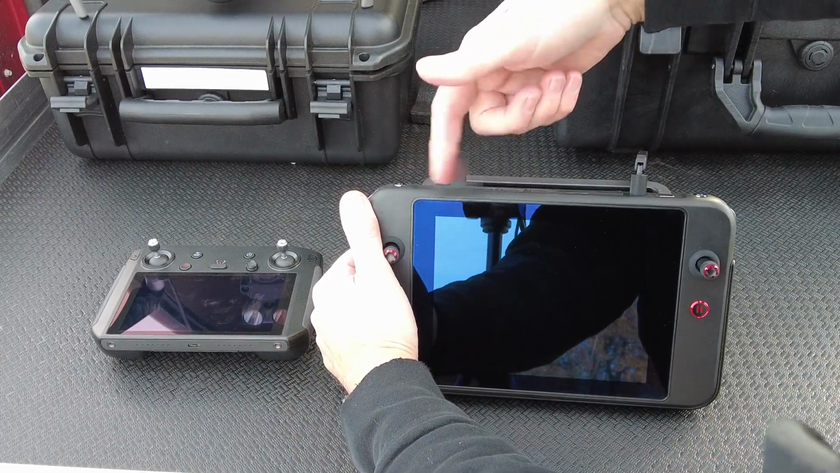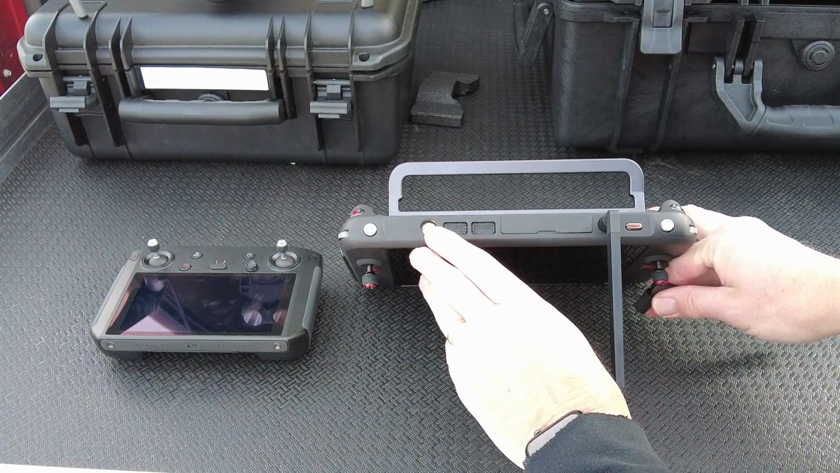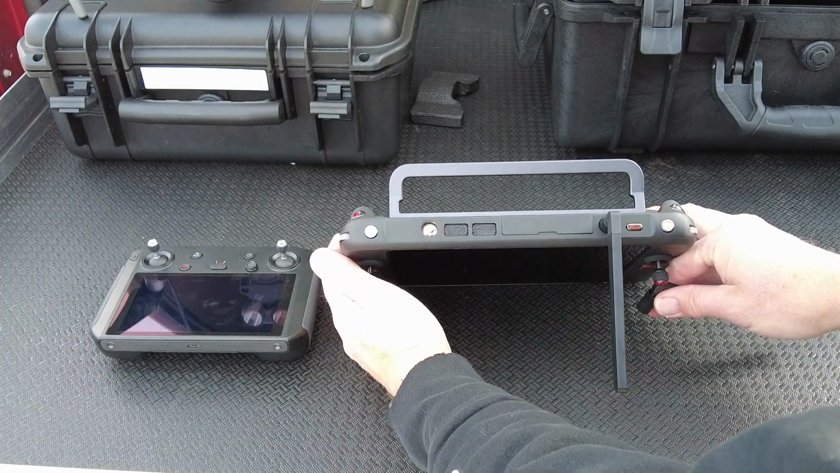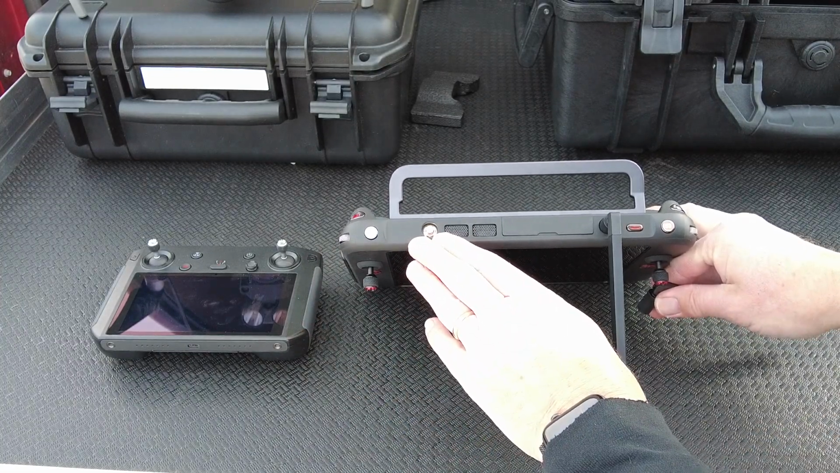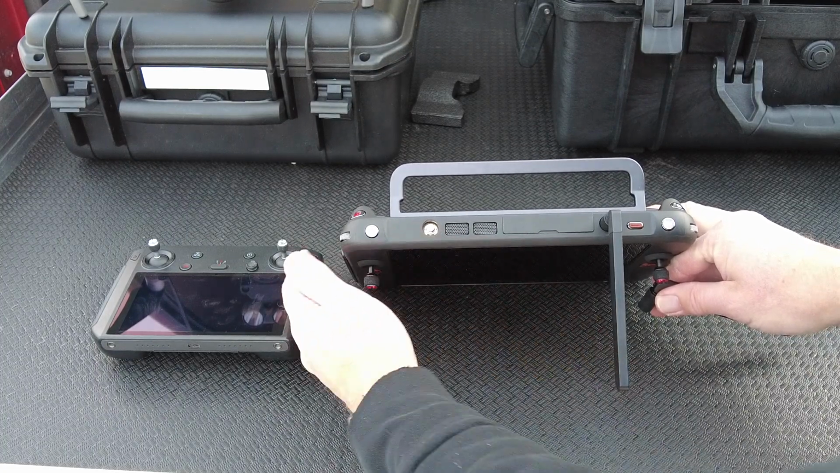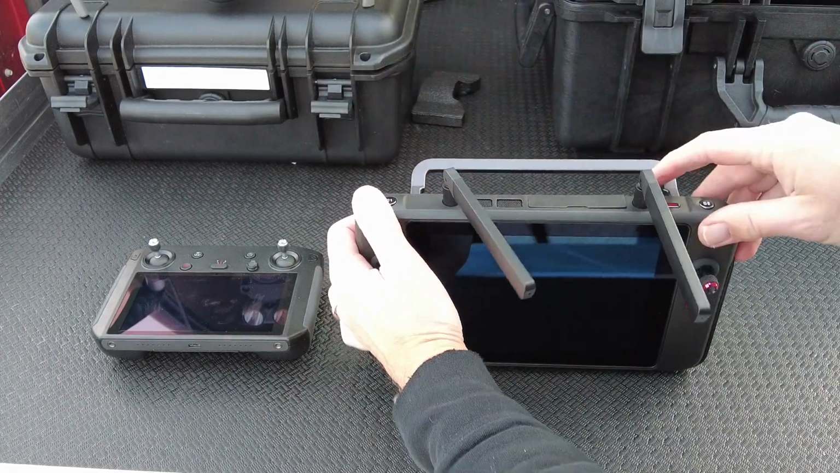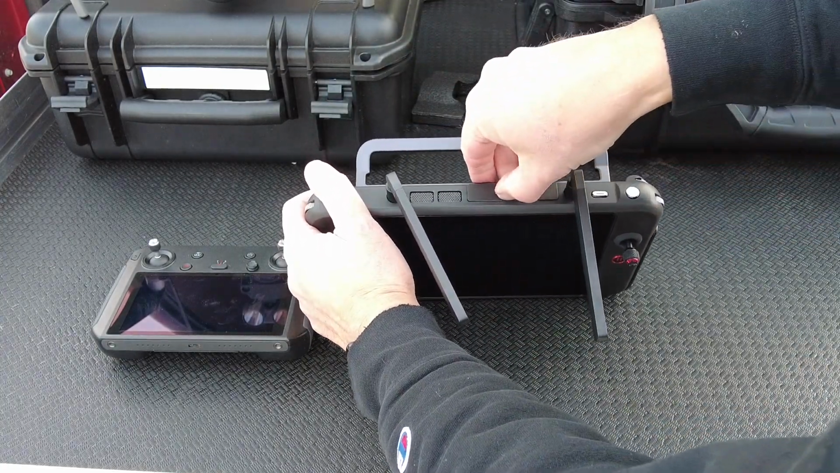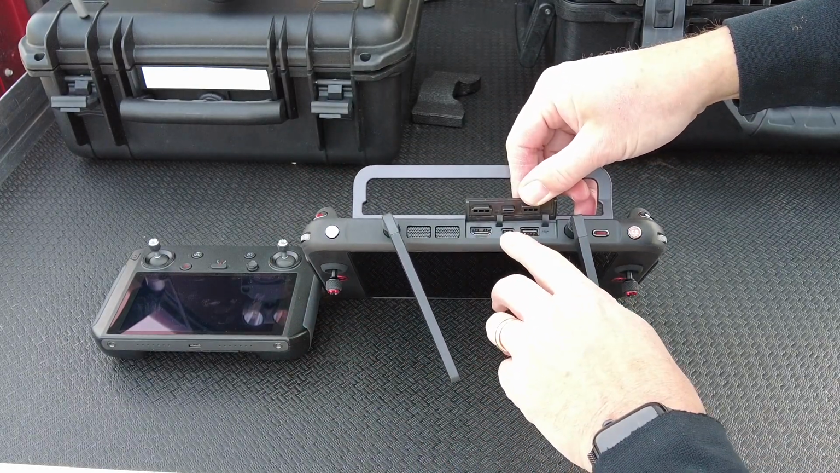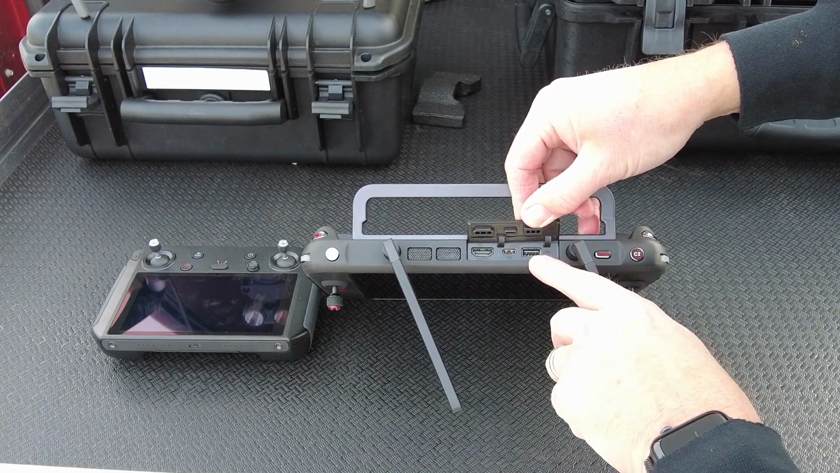Now the Autel unit, you'll notice that these antennas can actually come off. These are SMA connectors, and you can actually cable this remote to an external antenna. So if you were going to use this, say, in a command post or something like that, you could cable this out to a larger antenna to get increased range. You can swap these antennas out easily just by unscrewing them. There is a port on the top that accepts HDMI. This is your charging port here for USB-C, USB-A.